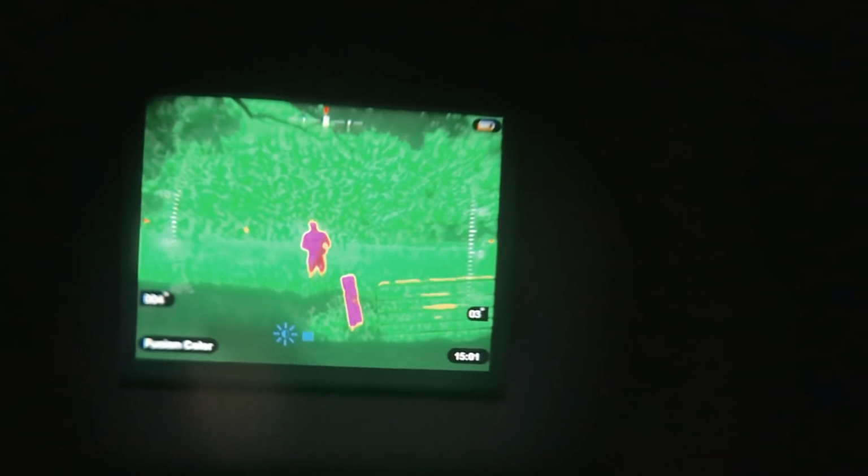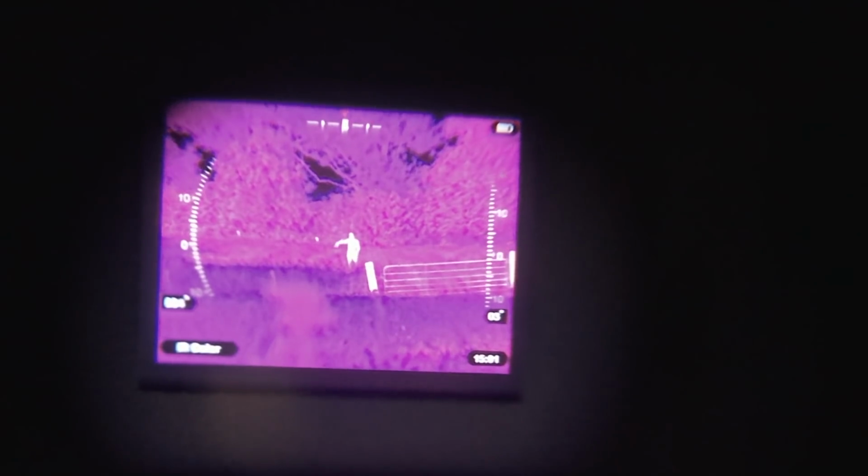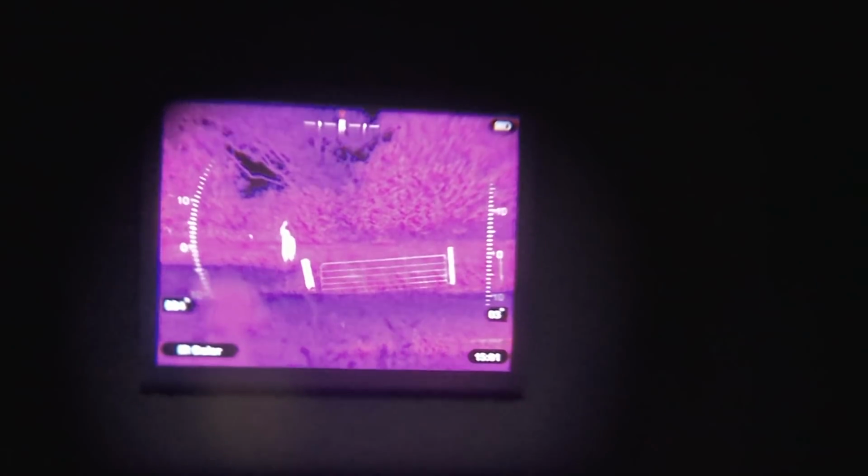Again, we can play with the brightness on any of these settings, which changes the image completely, as I'm sure you will agree. Next, we have IR colour. So now we are out of Fusion and just into thermal. So what we can see is a nice image of our thermal here. That's interesting. Every time you press zoom, it goes into Fusion Focus, so it will pick up heat and IR.